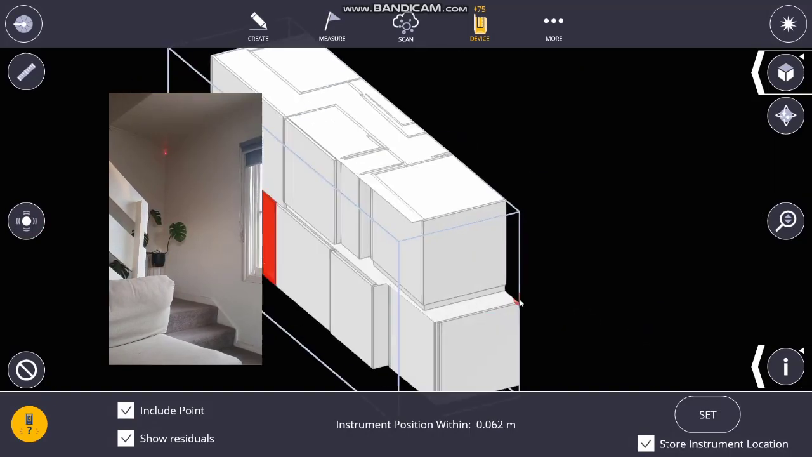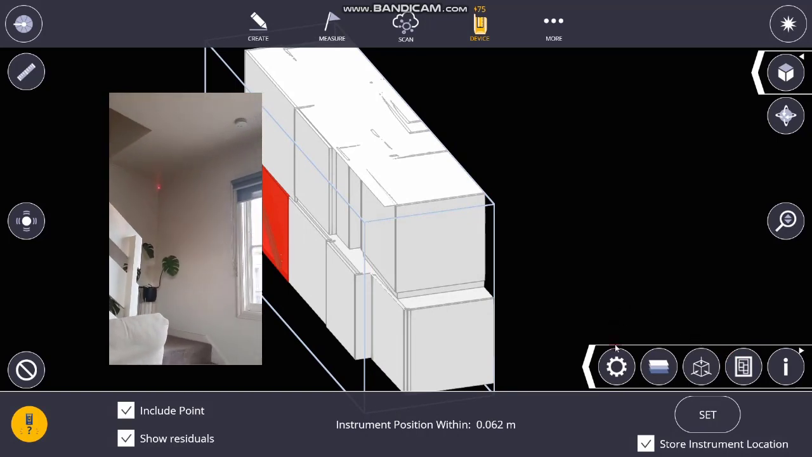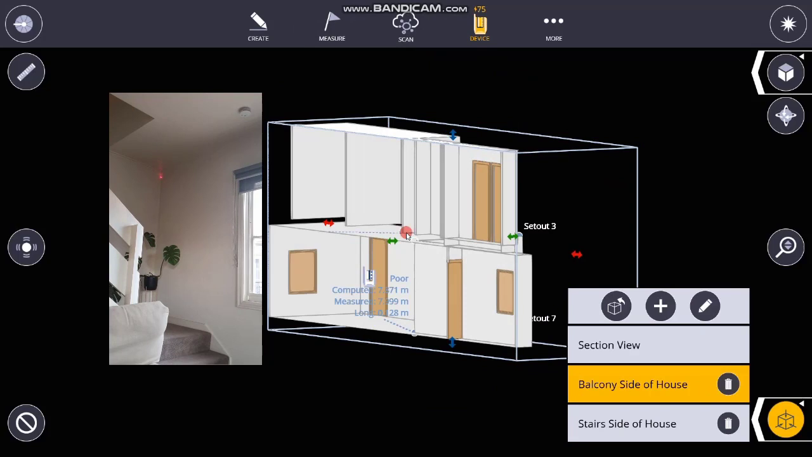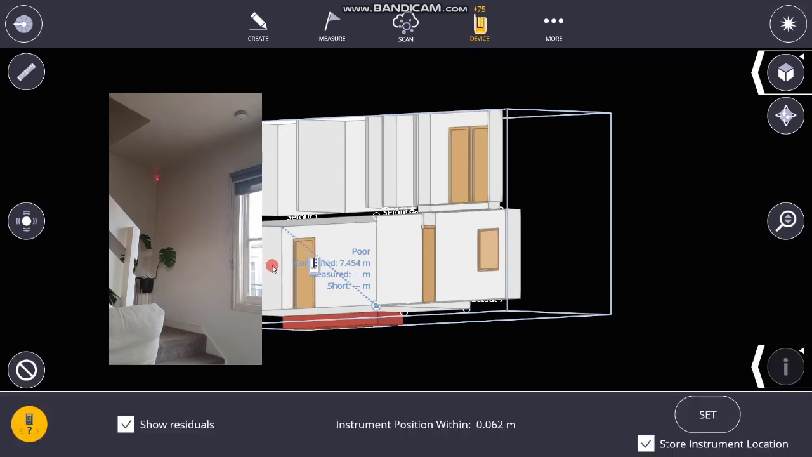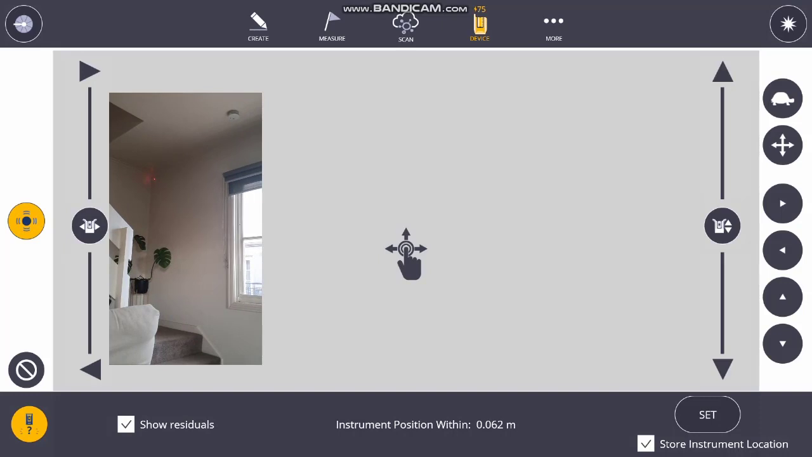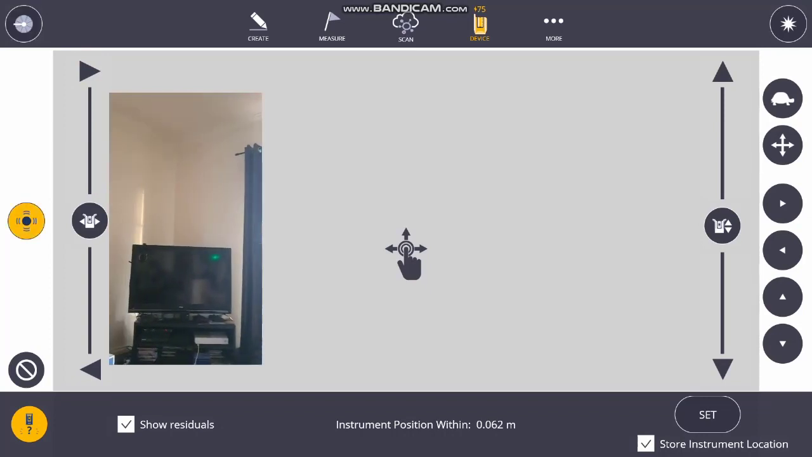and we'll probably just ignore the other point. Oh, I overshot it a bit there.